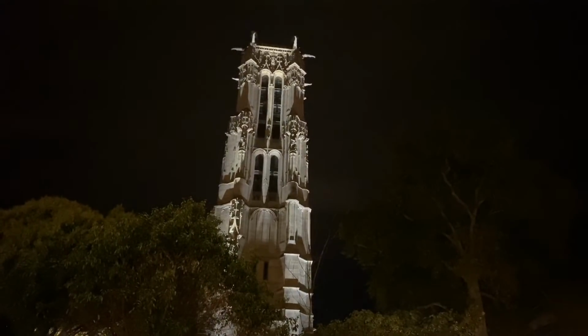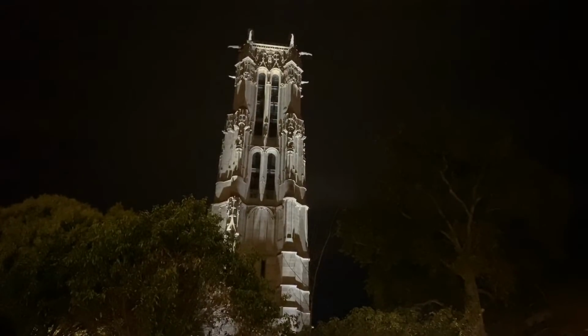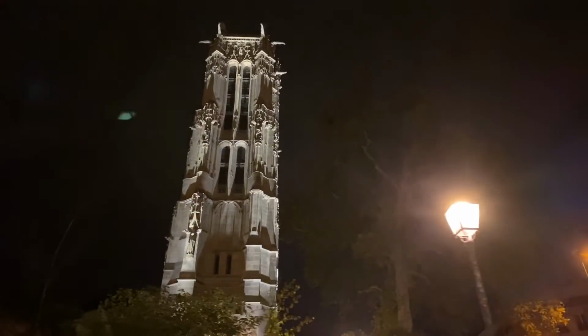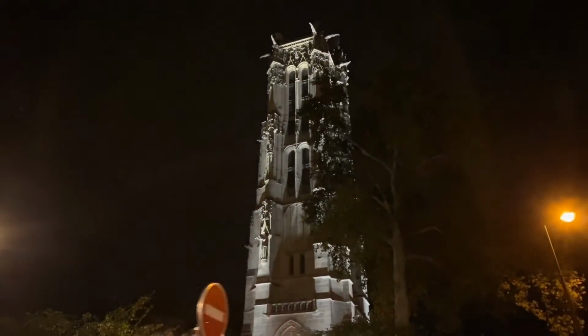This tower, 1509 if I'm not mistaken, used to have a church attached to it that was destroyed by the revolution, but this is one of the creepiest, most gothic pieces of architecture. I always feel like if I were ever to film a horror movie, which I never would do, but if I ever did, I would certainly use this piece of architecture.